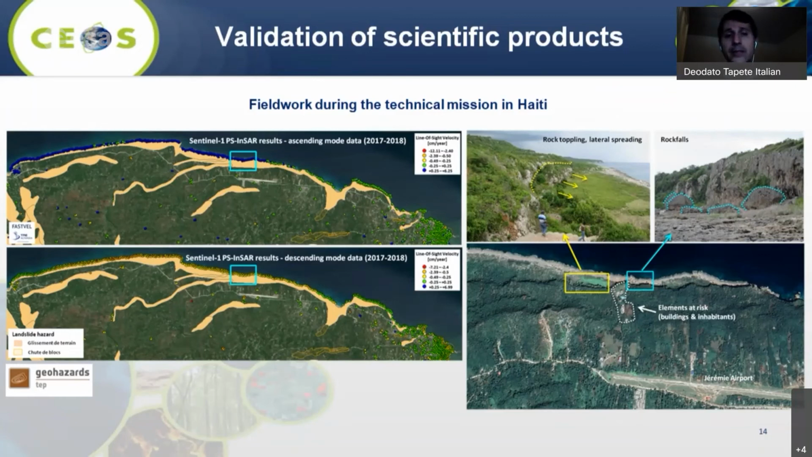In this case, I show you some results obtained using multi-interferometric analysis using Sentinel-1 in both ascending and descending mode, using the GEP, the Geohazard Exploitation Platform made available by ESA as part of this RO experience. And during the validation, we basically transferred the typical way in Europe we use this data to validate compared to local natural hazards, in this case rock toppling, lateral spreading, and also areas that are of course at risk in normal days, but also during a hurricane event.